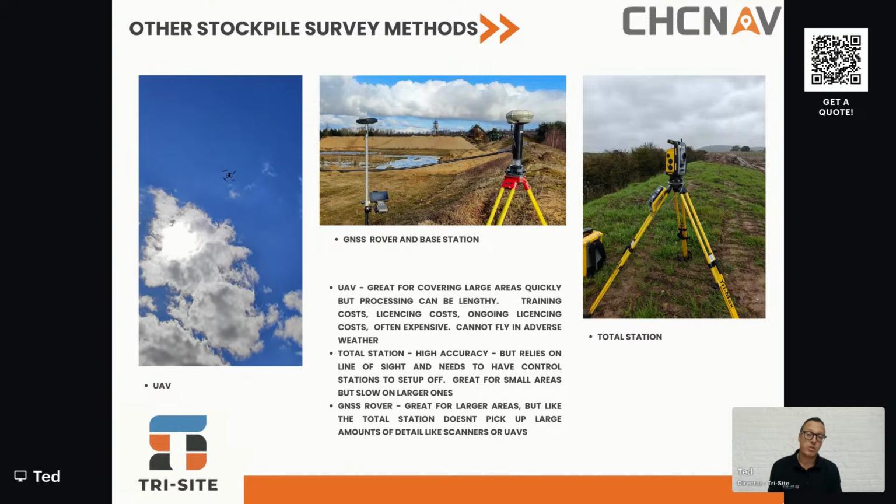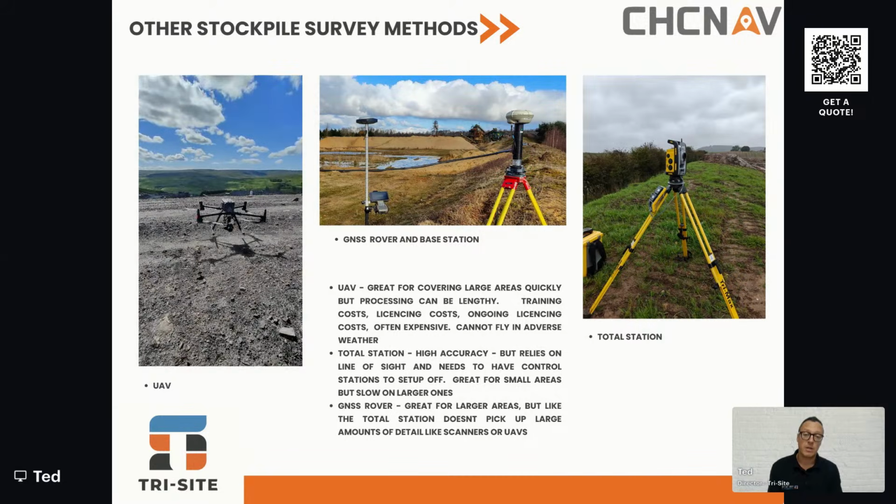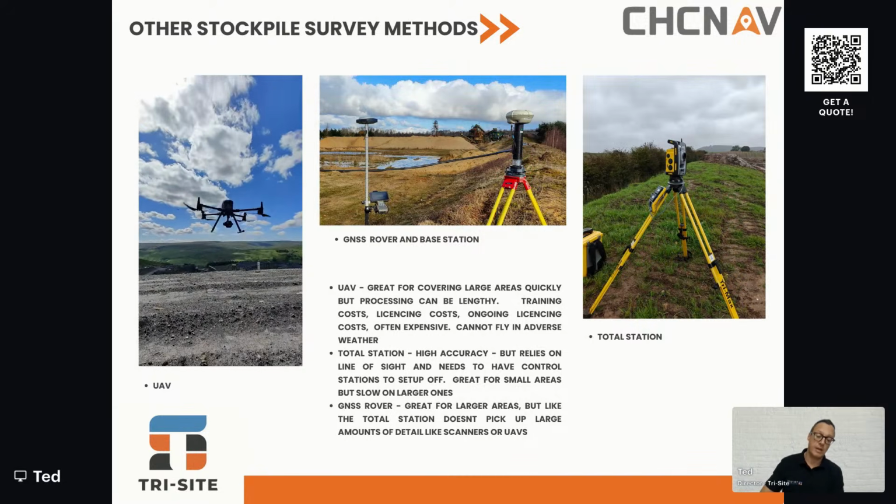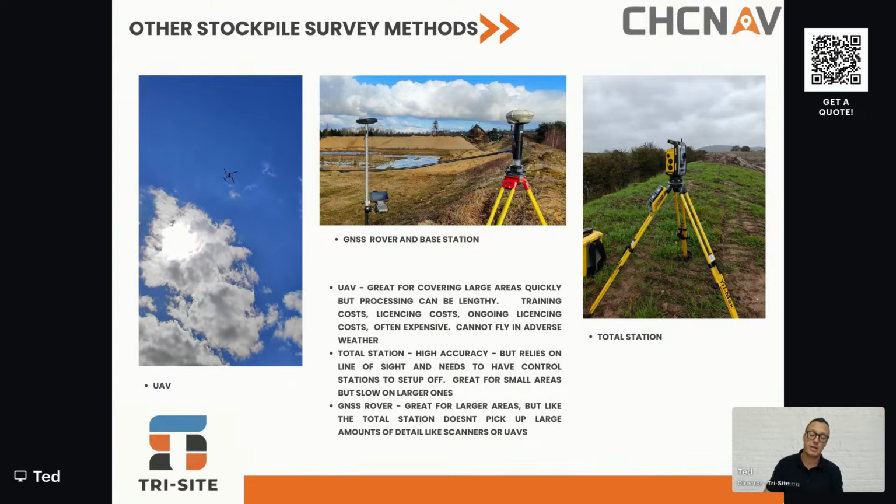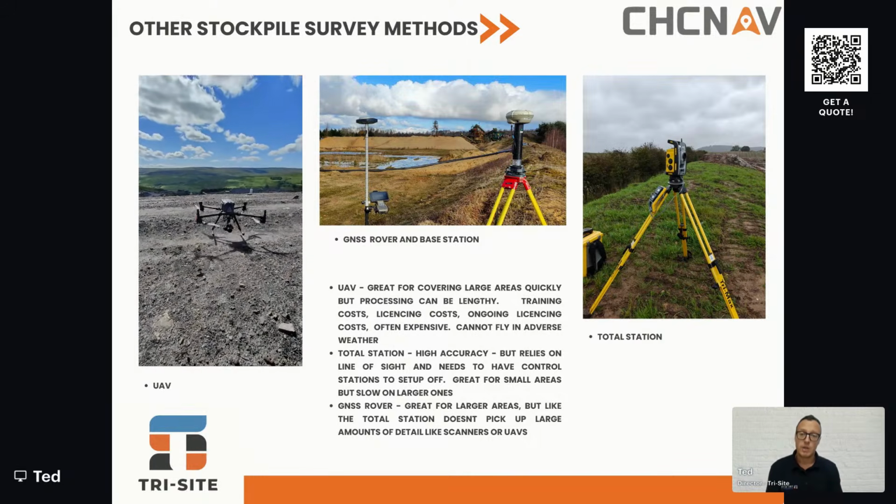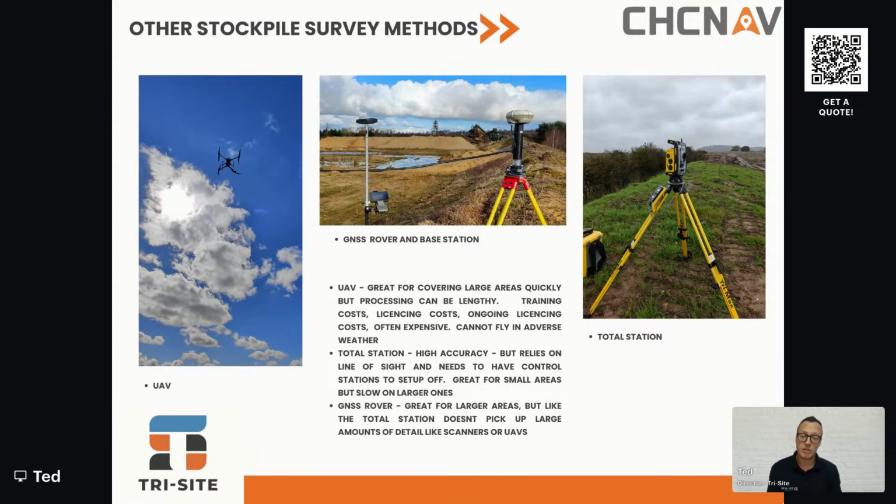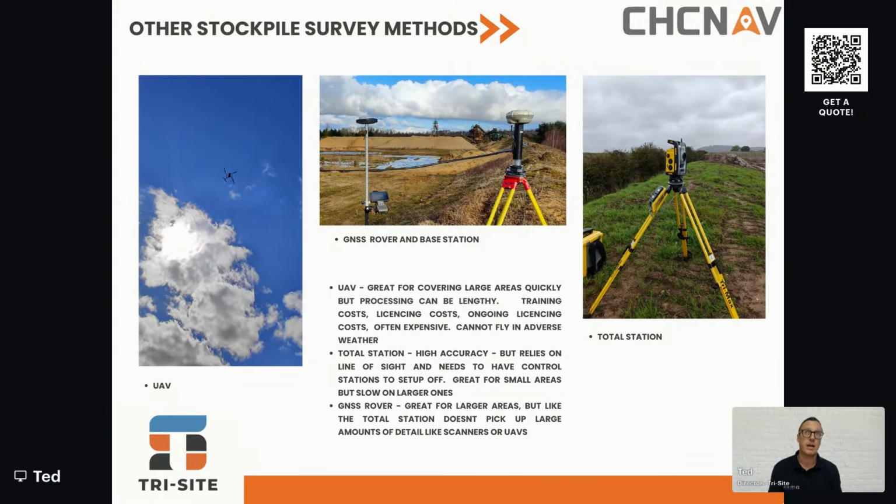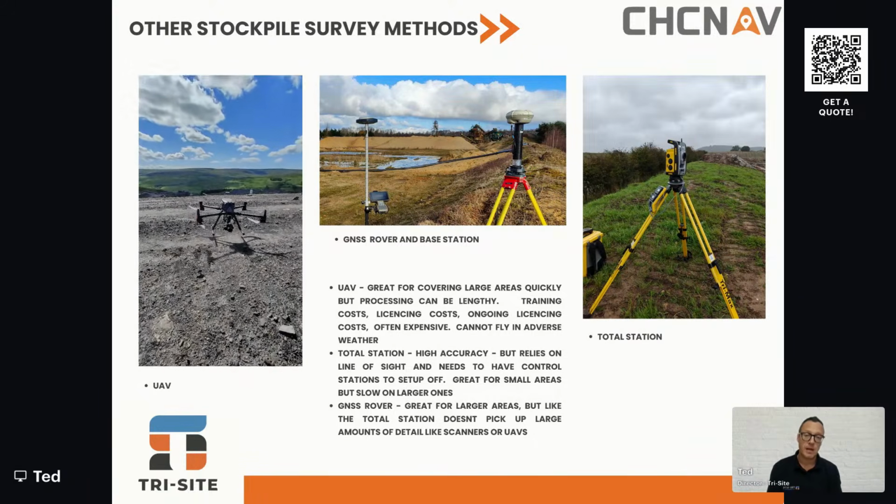So there's costs involved with both the processing and the training. There's quite a heavy investment in the hardware. The drones aren't cheap. The LiDAR units aren't cheap. The photogrammetry software is not cheap. So the UAV option is a great option if you've got large areas to cover and you don't have particular timescales involved. So yeah, it's good.